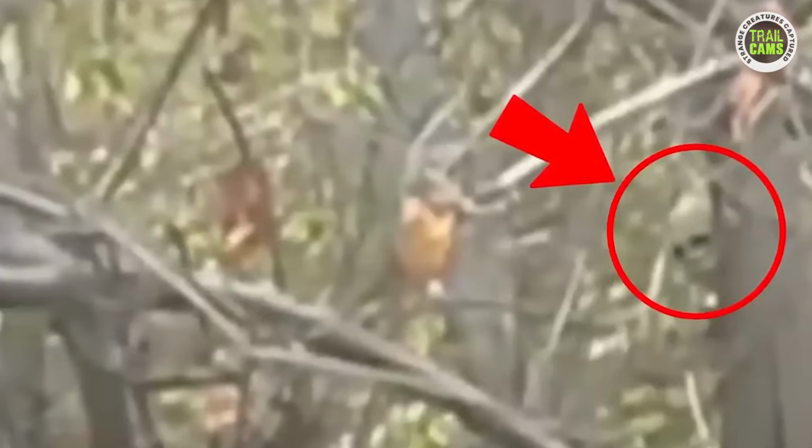To his surprise, the man noticed an eerie creature lurking from behind a nearby tree, peering at them with its captivating and chilling presence. This mysterious entity boasts round, vibrant eyes that seem to penetrate one's very soul. Its appearance alone sends shivers down the spine. Take a look at it closely.